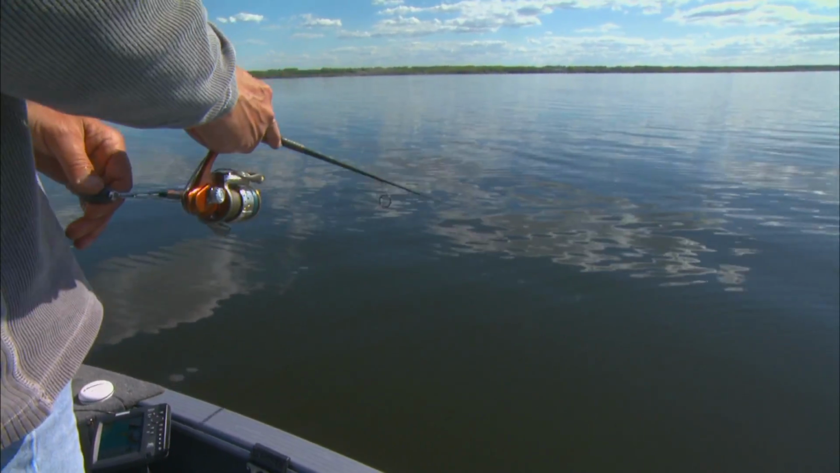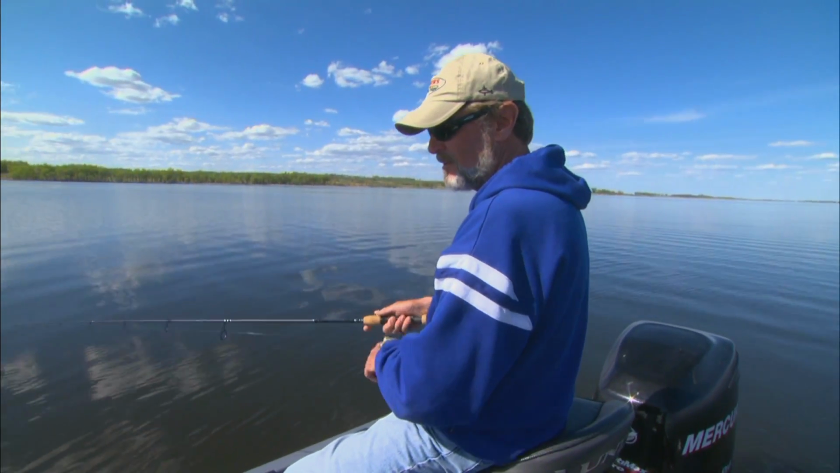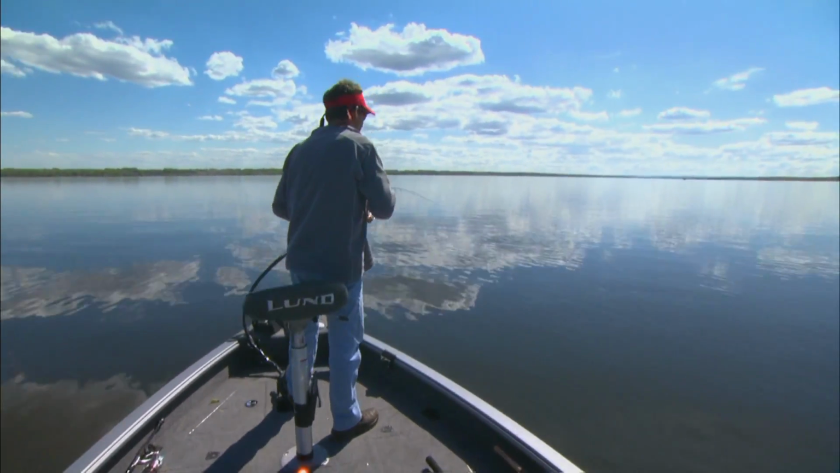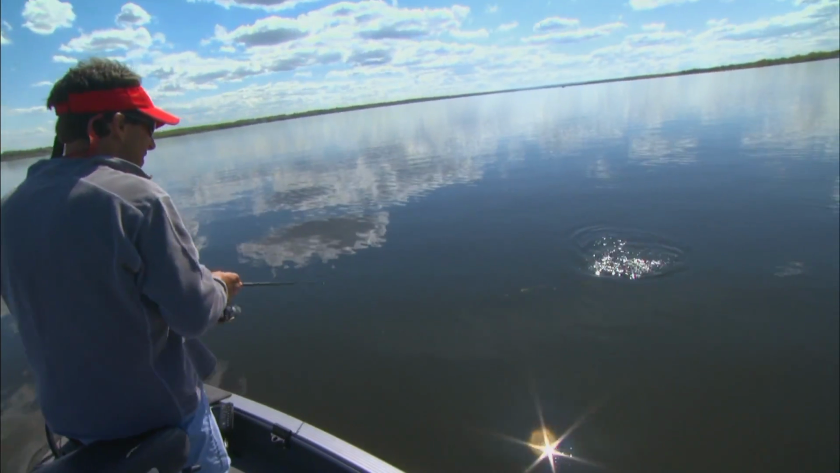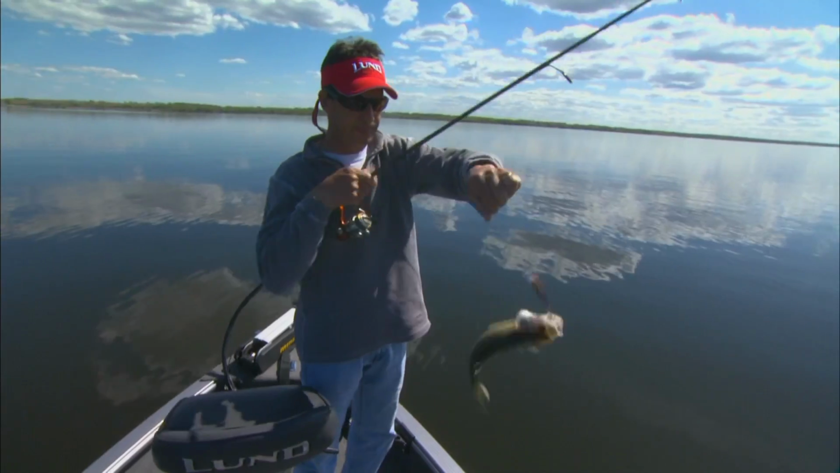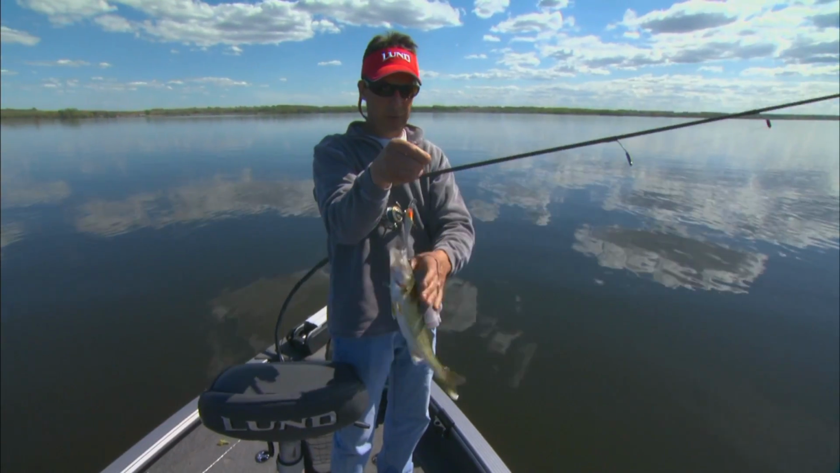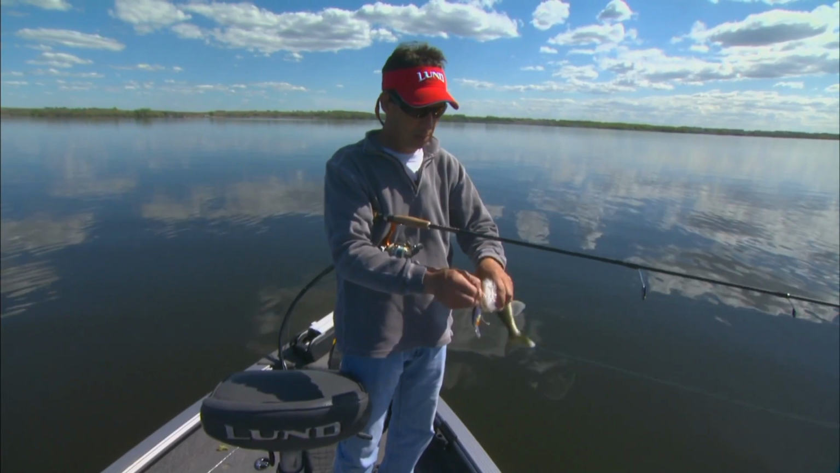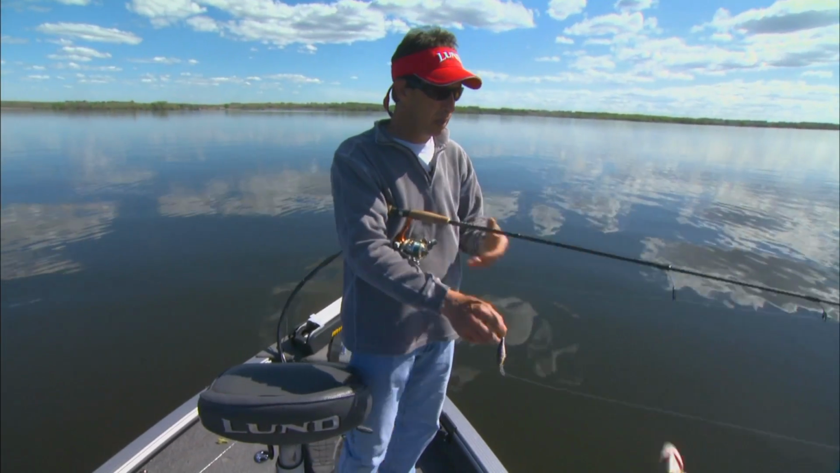This is that dog bone reef. Ooh, this is a biggie. Oh, there's a fish! Walleye. Yep. Another eater. Boy, these guys here are getting to the point where I almost like to keep a couple of them to eat them.